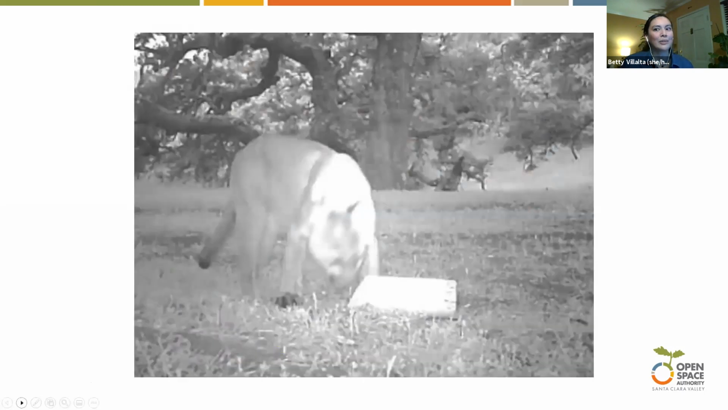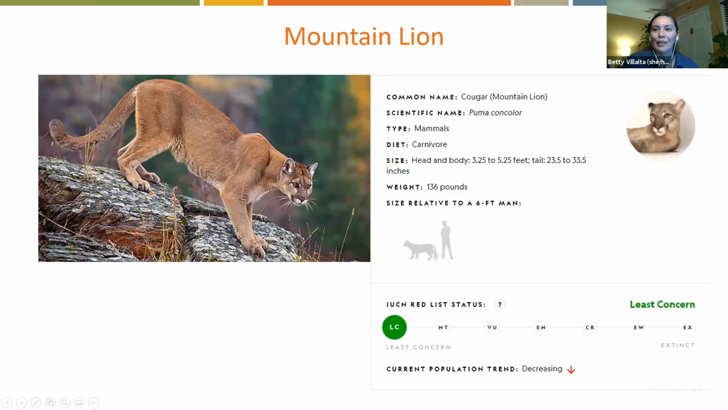And so I was quite impressed that that one camera captured such a variety of animals that stopped by. We saw the bobcat, we saw the deer, and then we saw the mountain lion. And bobcats could maybe take down one of those small deer, and for mountain lions, deer is one of the primary things that they eat. So I was just really surprised.